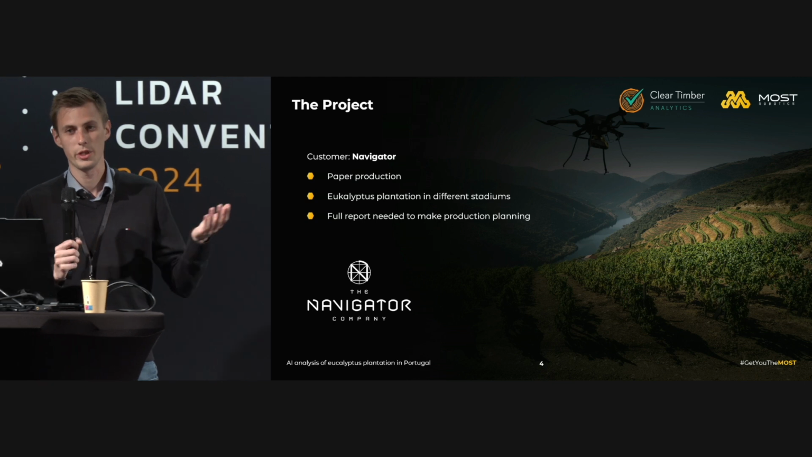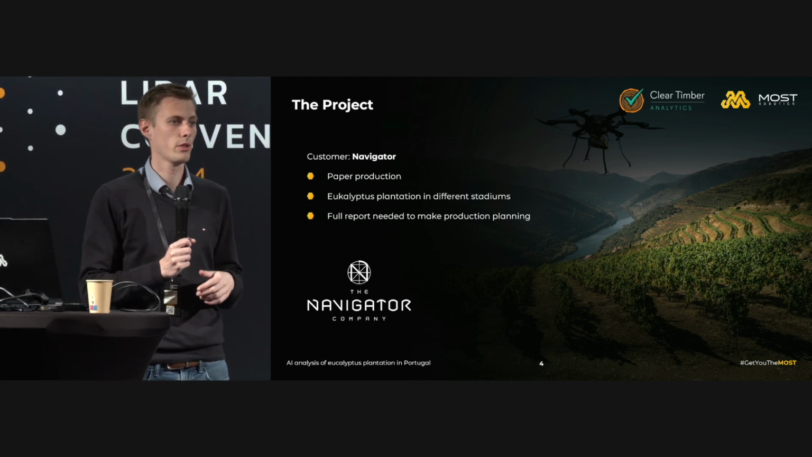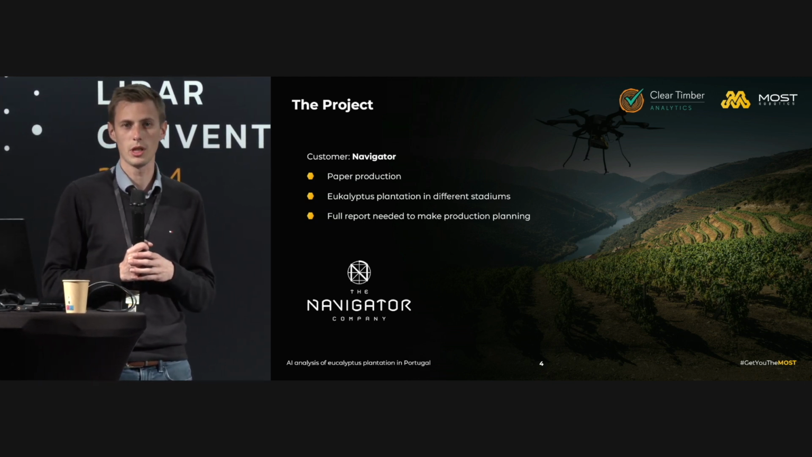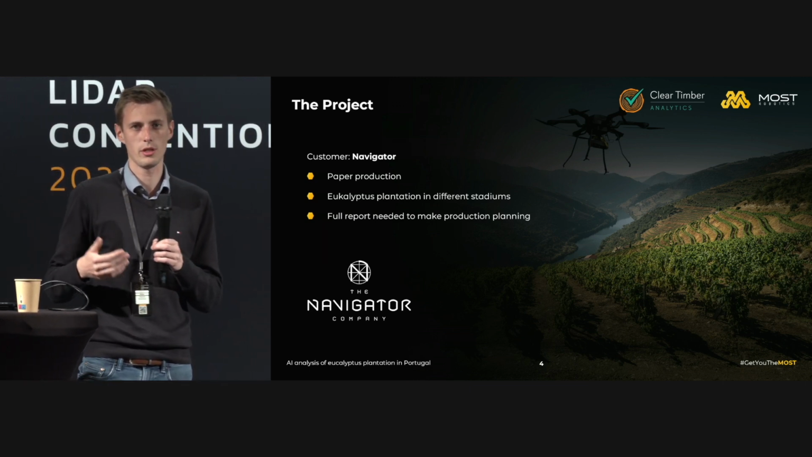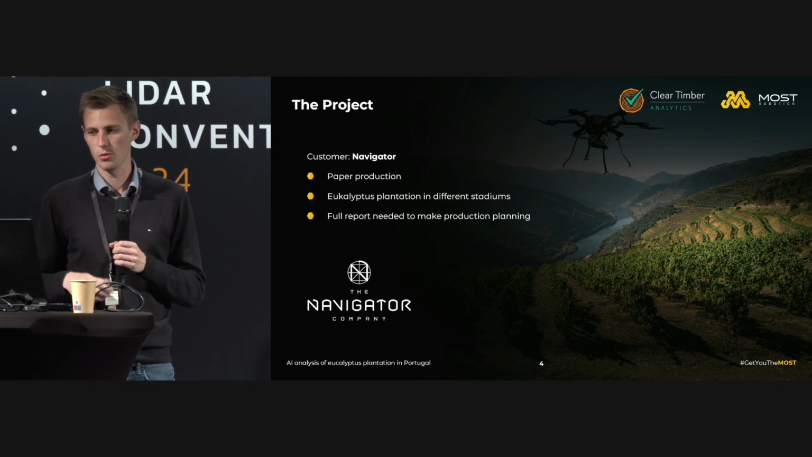We are based directly in the Harz region, which is a big forest right in the middle of Germany, so it was very easy for us to give different kinds of tree point clouds to CLE Timber.